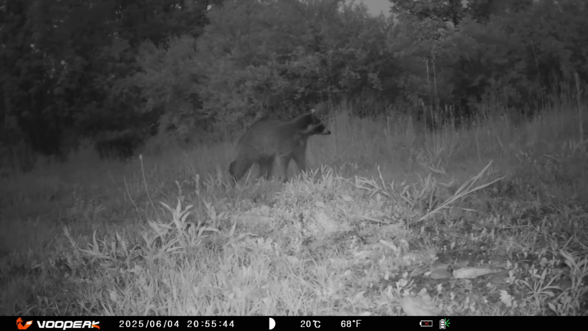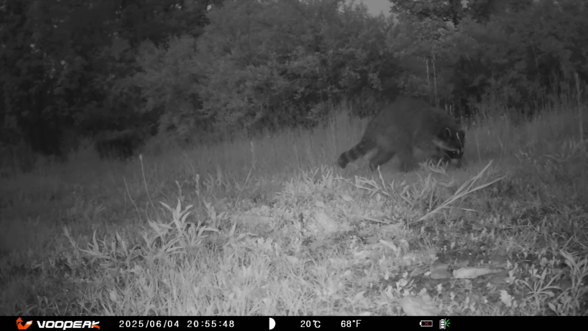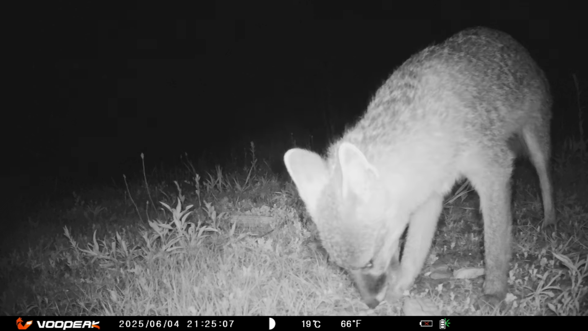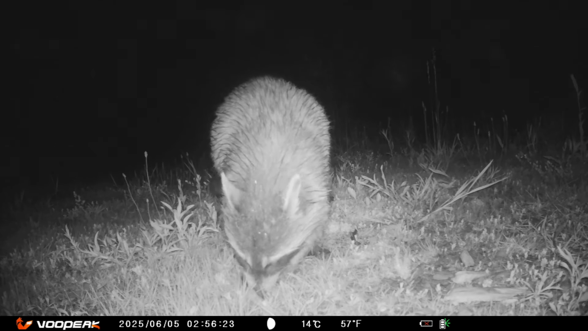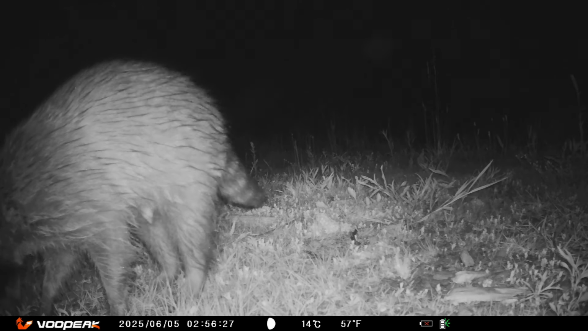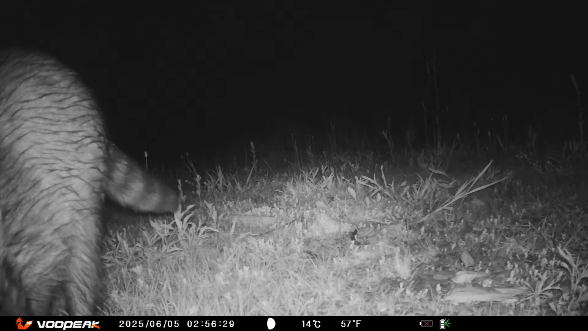Out for an evening walk usually means out looking for food. When they're not looking for food, what do they do? There's still something left for the fox to eat. Fur looks wet. And look here. This raccoon looks like it's been feeding little ones.